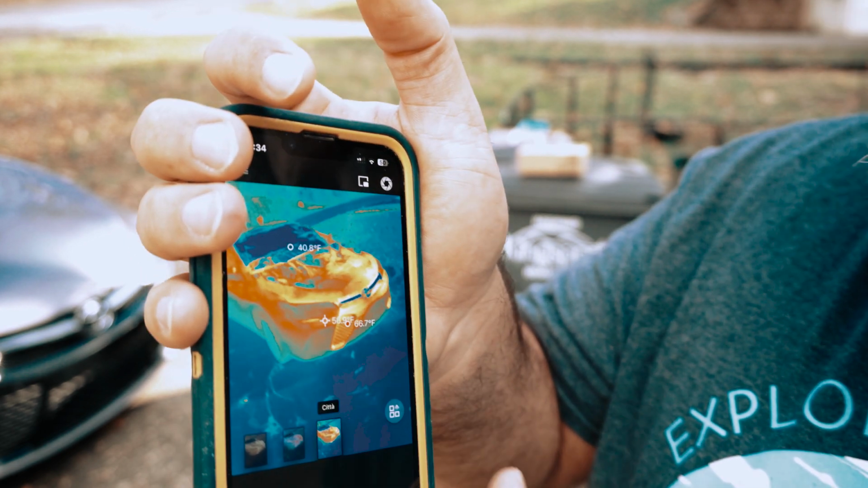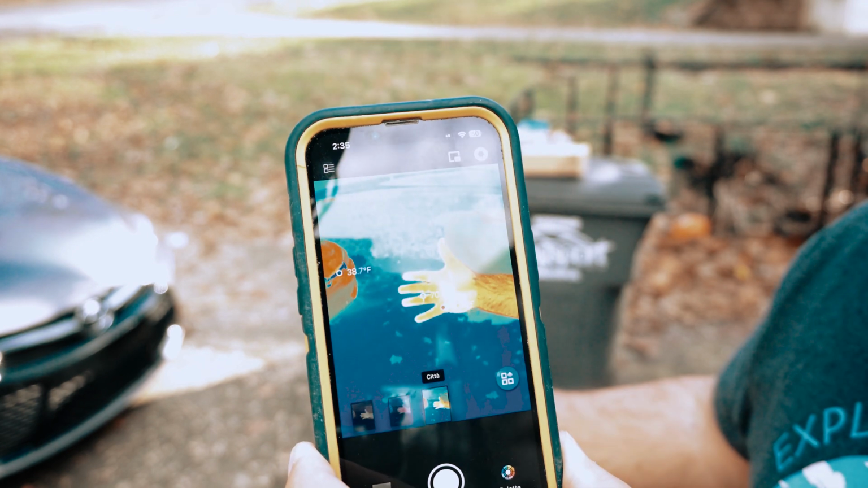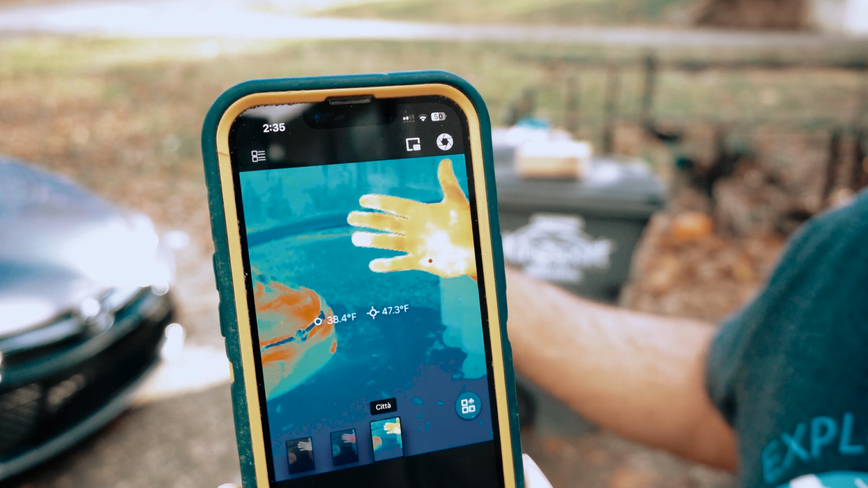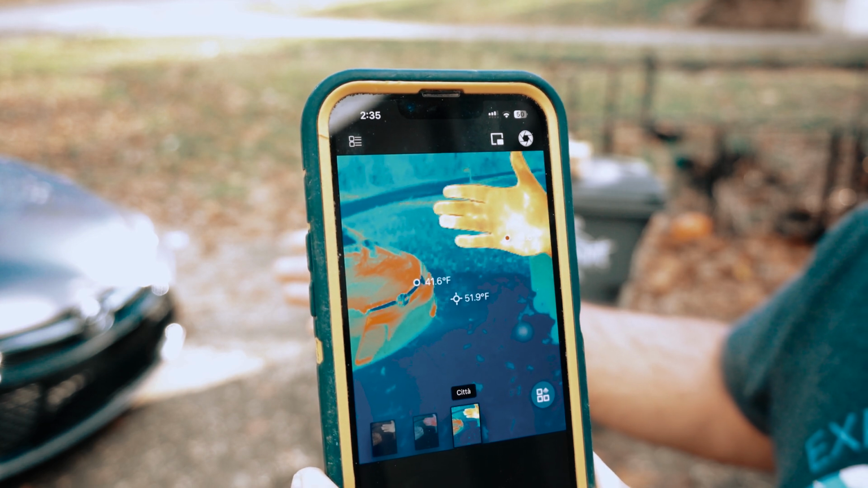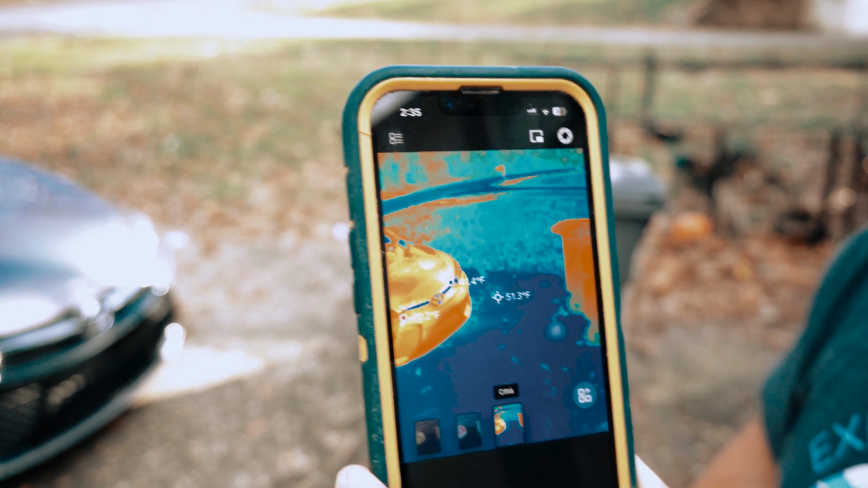I like this one the most, especially because it'll look through here and automatically target the hottest spots. For example, it's targeting my hand there. As you see that little dot, it's saying it's 80 or 81 degrees Fahrenheit. The coldest spot's coming off that car, like 41 degrees Fahrenheit, and the center spot's saying 51 degrees.